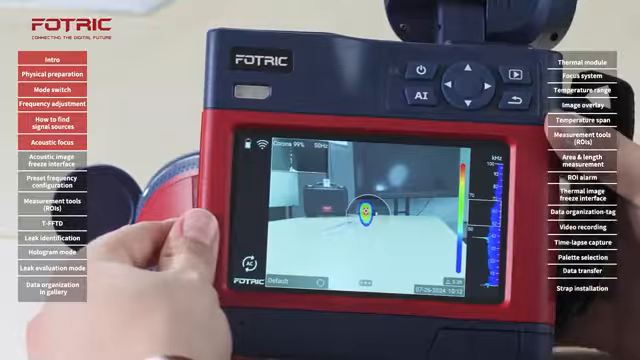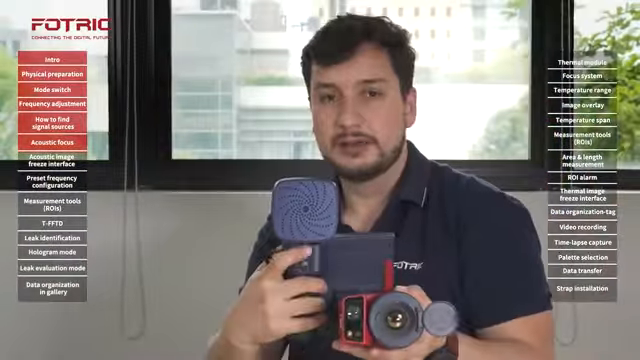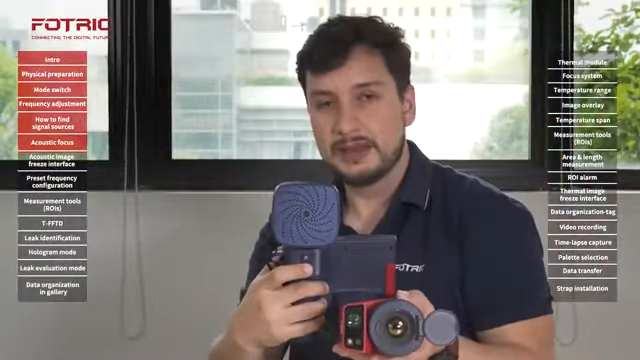Now that this is ready, I can go on and press the front button, the one in the bottom, and the image will be frozen.